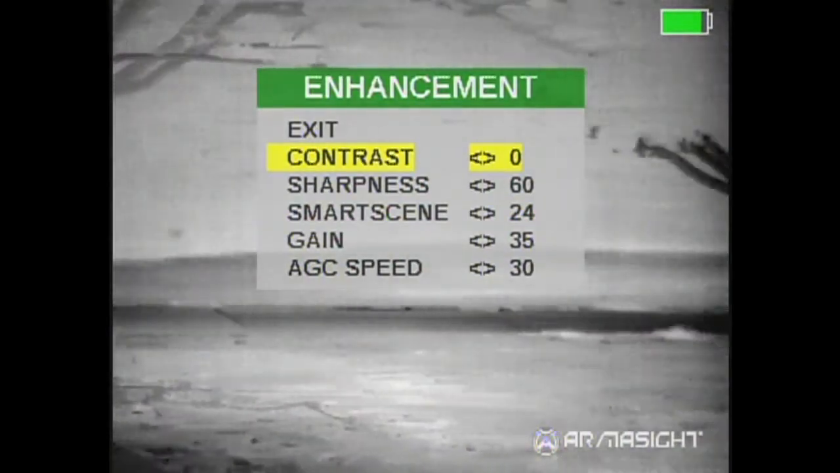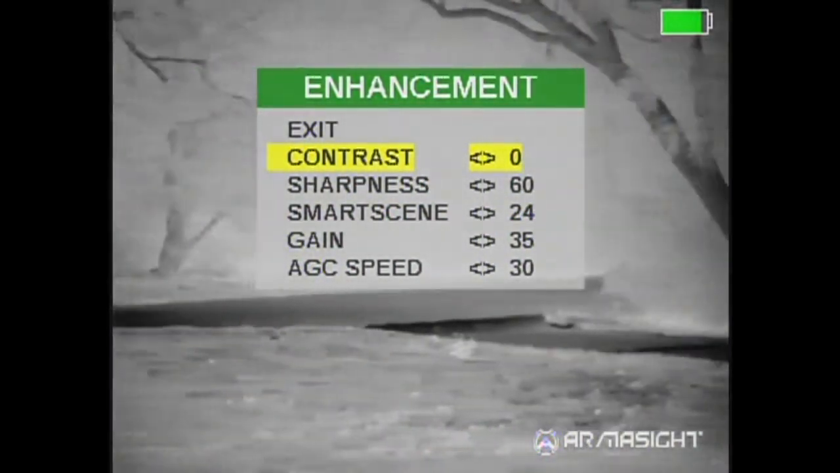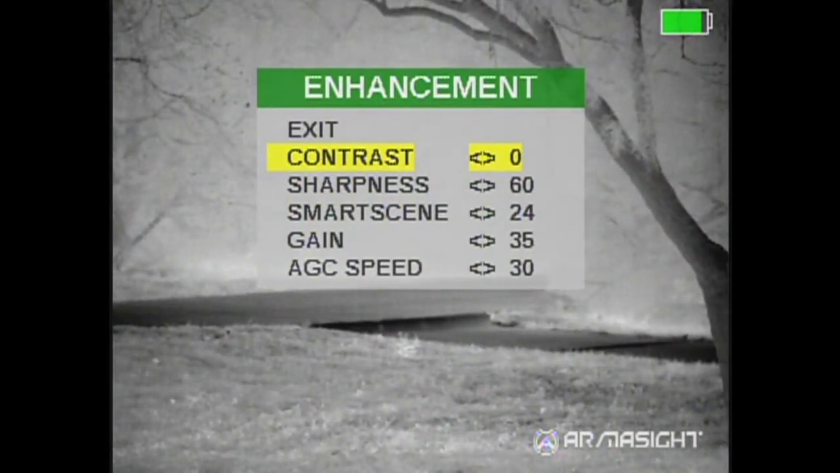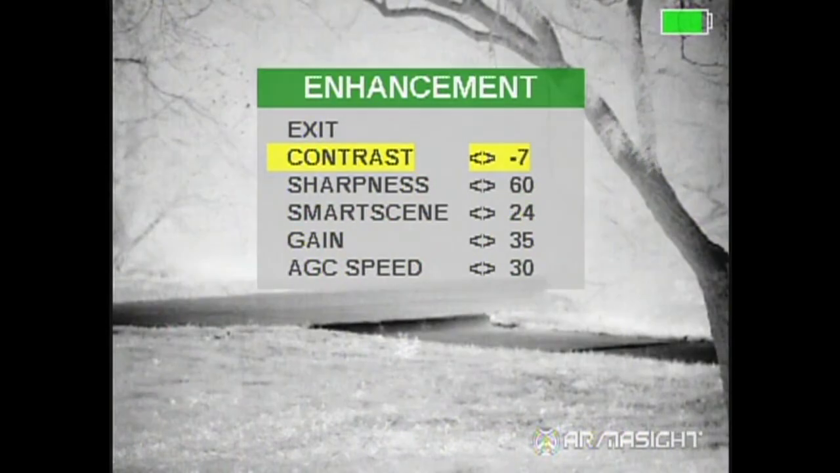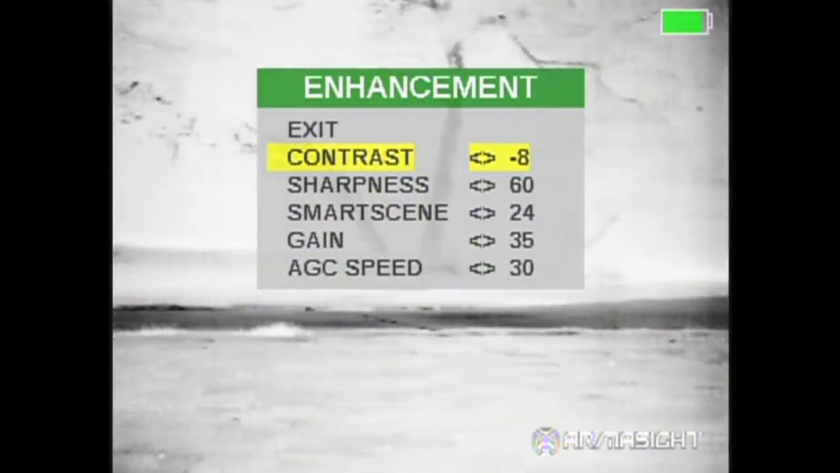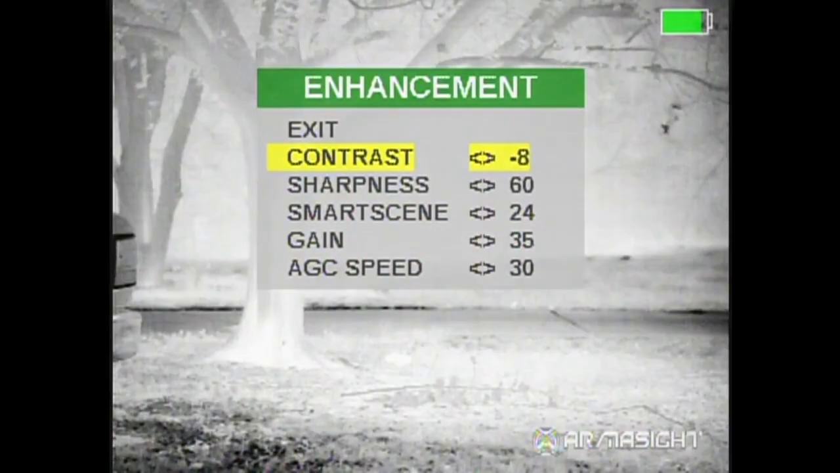It would be better if you had a hot object to look at. That concrete is pretty warm out there, so we can use that and the bricks there. You can set your contrast all the way to -8. That looks a little washed out to me, so I'm going to go back.